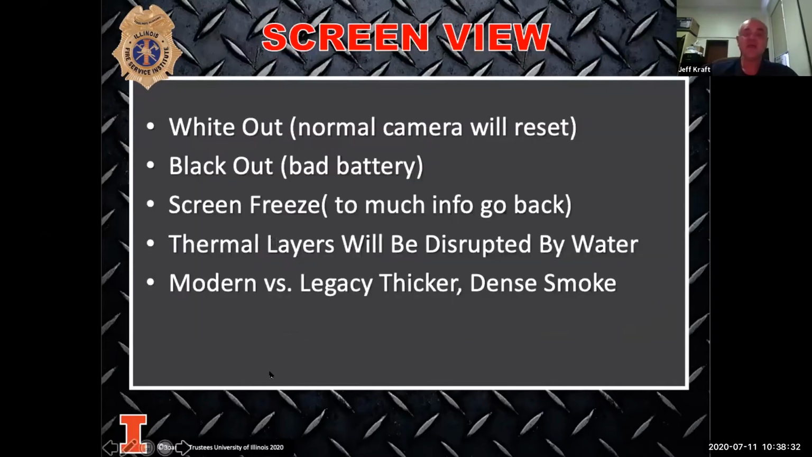Things can happen with your camera. Occasionally, your camera needs to reset itself, so it'll white itself out. If you're getting a bad battery, you can get blackout, where all of a sudden your screen just goes black on your camera. These things don't happen as often as they used to with the newer cameras. Just remember it still has a possibility.